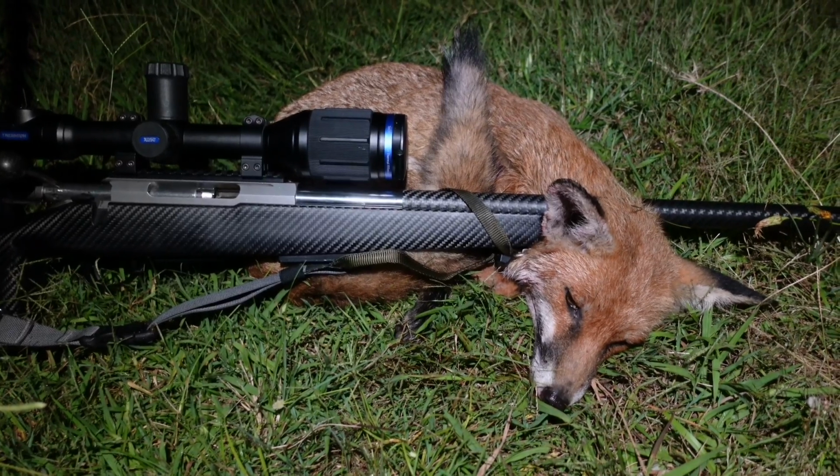Very quiet on that stand. One thing it is though, is bloody humid. It must be about 95%. We're meant to get rain for the next few days, so yeah, it's pretty awful conditions. I'd say it's about 29 degrees Celsius. It's about 9 o'clock at night, so yeah, a bit sticky to walk around in anyway, and certainly not great thermal conditions. But vixen down for the night. Have a look at the footage of this one.